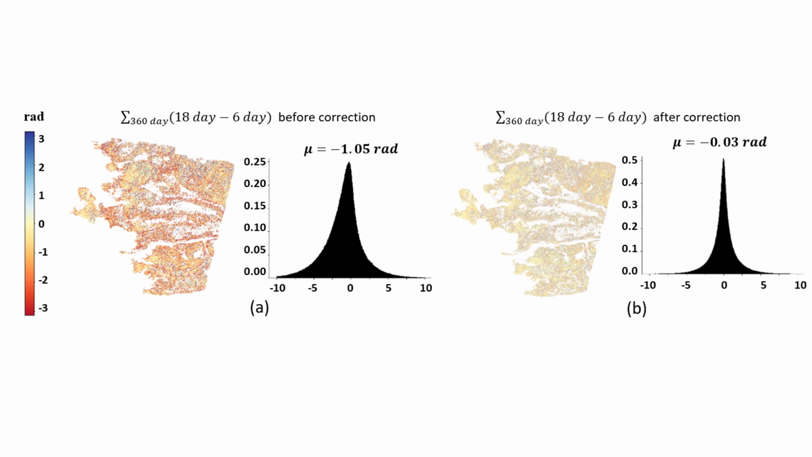Here are some results. In this plot, the 1-year cumulative closure phases are shown using the original interferograms on the left and using the corrected interferograms on the right. It is clear that correcting the interferograms has significantly decreased the closure phase signal, with the mean value decreasing from about -1 radian before correction to about 0 after correction.